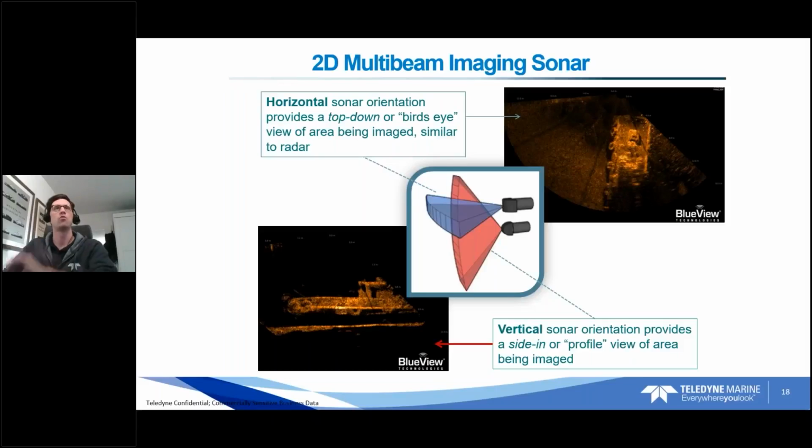So let's move on. There's one more thing I want to go over before we get to Q&A. It's just a nice added feature of the sonar, in that our general view, the horizontal field of view, is our long field of view, giving us this top-down image. If we rotate the sonar 90 degrees, we actually get a side-on profile view, seen here. So this is a barge. We can see our normal top-down view of the barge. If we were to rotate the sonar 90 degrees, we get this side profile view.